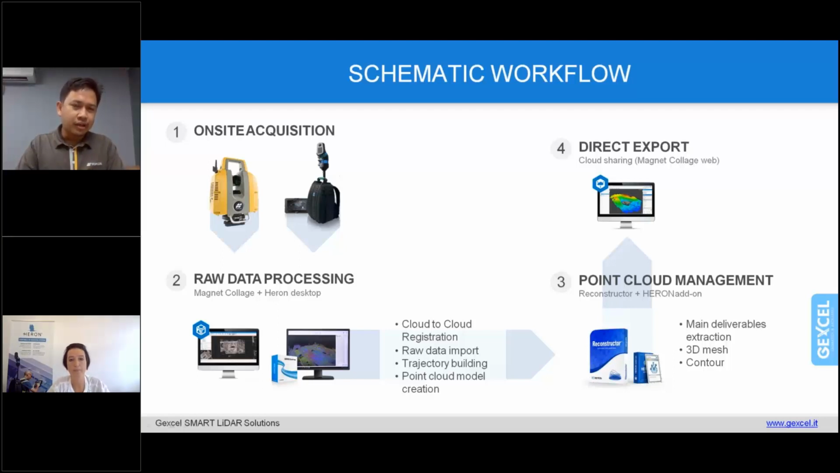On-site, as you know, we use two different technologies: one is the GLS-2200 and also the HERON MS TWIN. And we use Magnet Collage software to process the GLS data, and also HERON Desktop to process the HERON MS TWIN data.